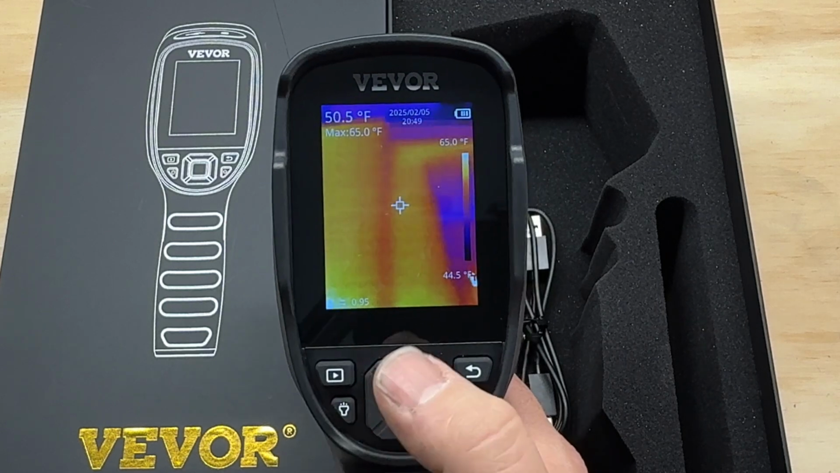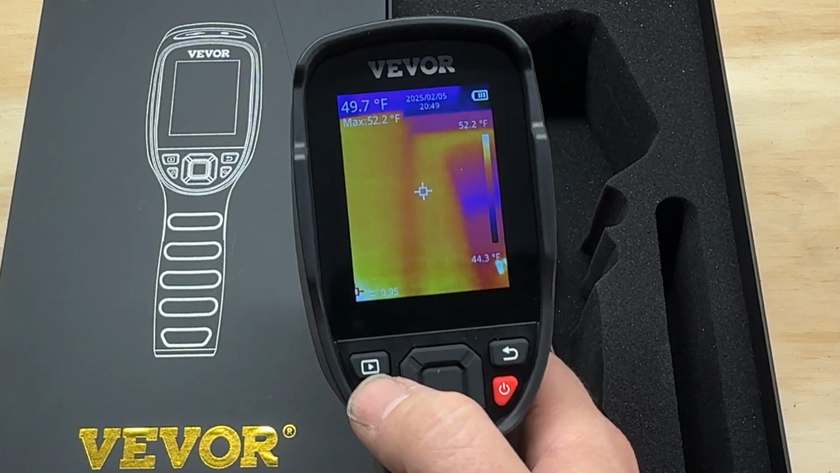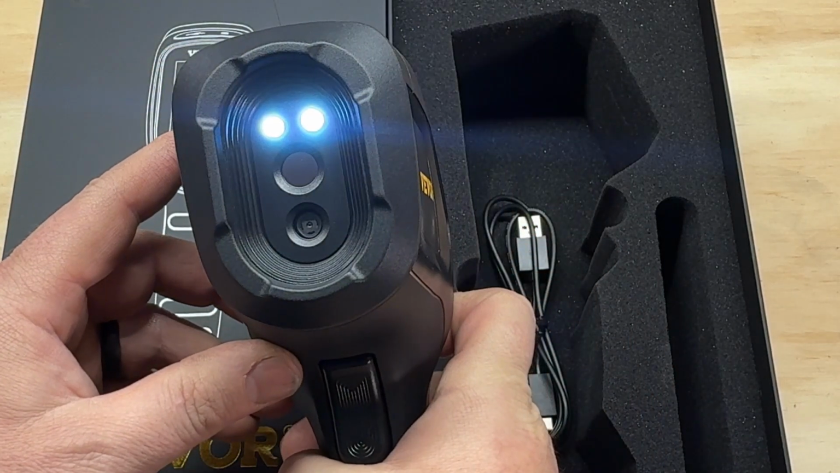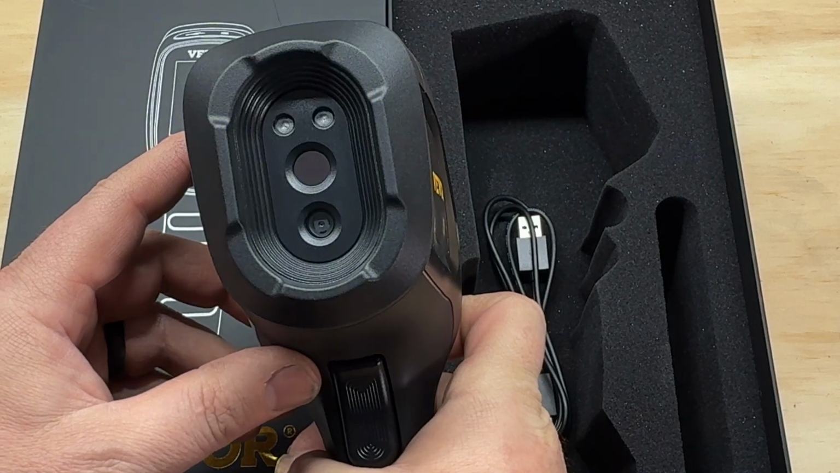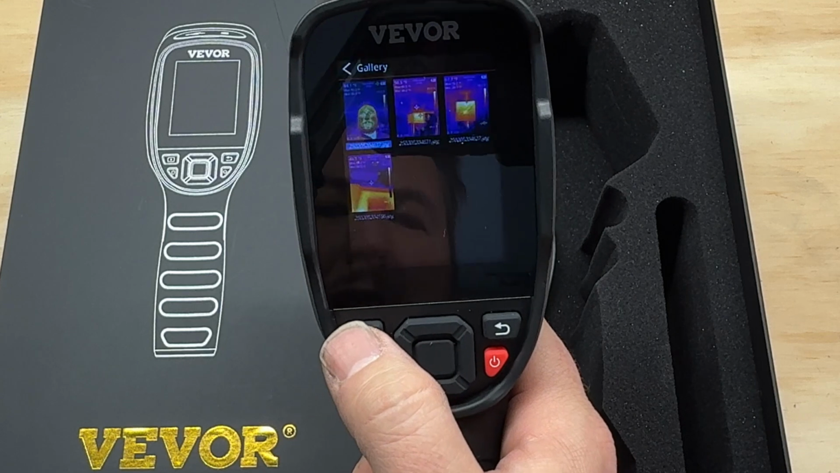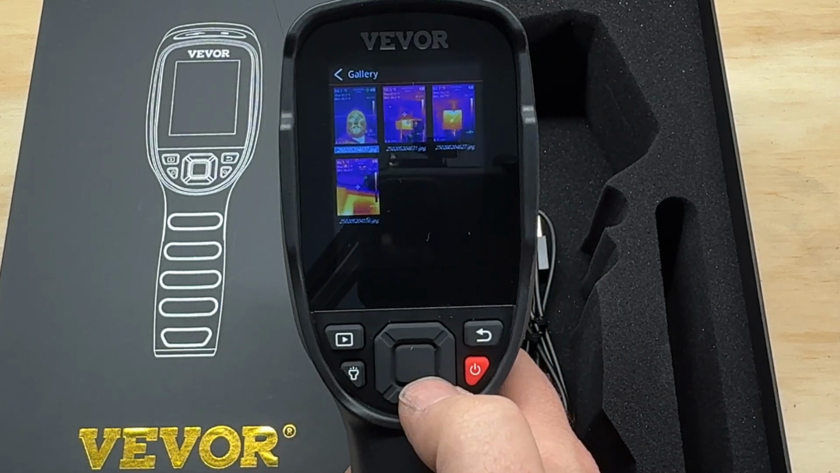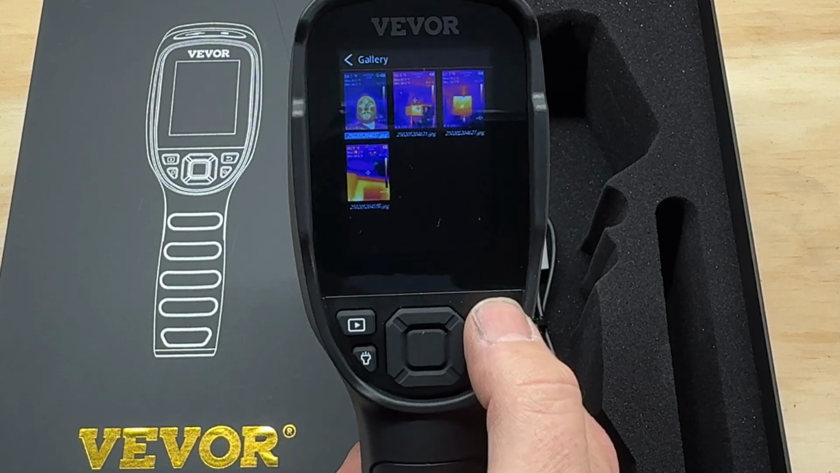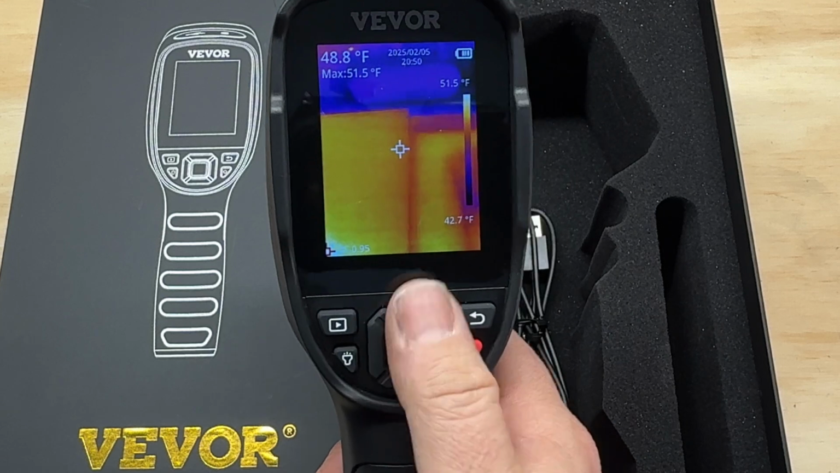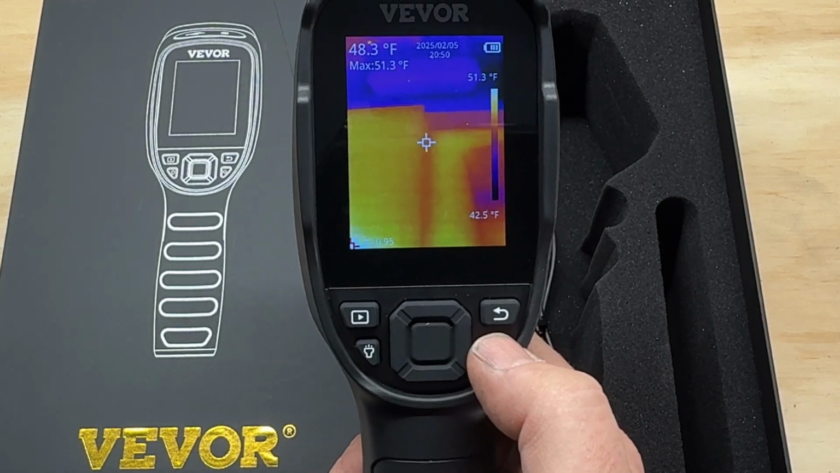the features. So this button right here, this is going to be the LED. On the back of this right here, you have to actually push and hold it. You have an LED light. You push and hold it, turns off. All right. This button right here, this is the play button. If you have any recorded videos or you have any photos, that's how you would access those. This arrow here is the back button. The middle is the enter button, and then you have up, down, left, and right for navigation. And then you have the power button that's going to turn it on and off.